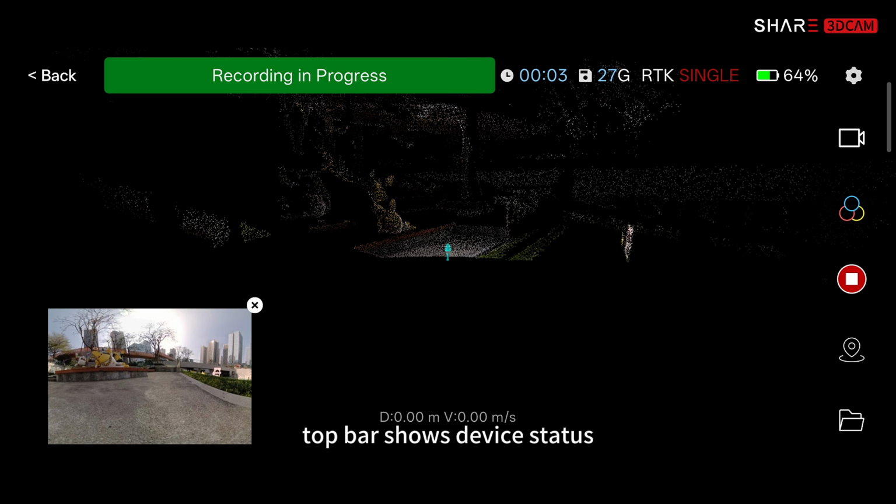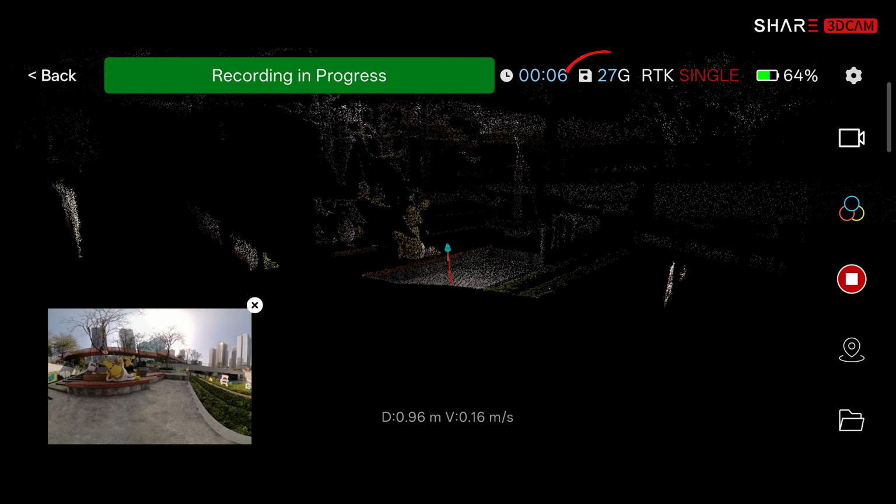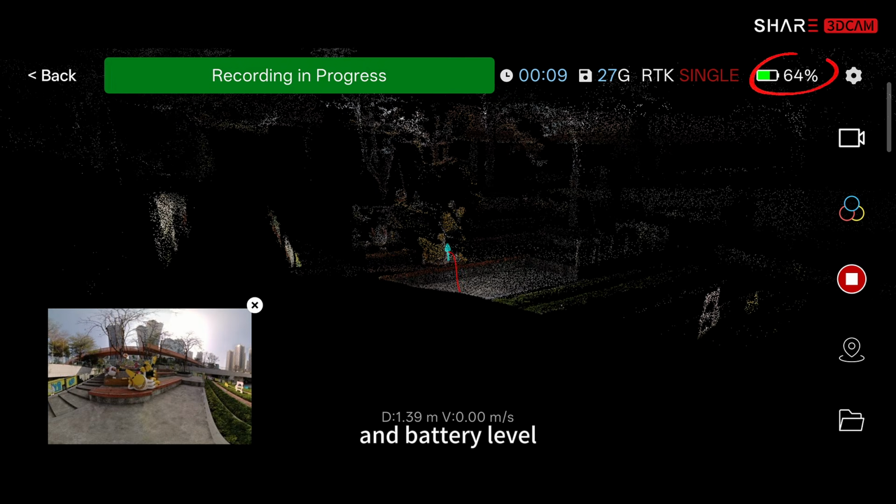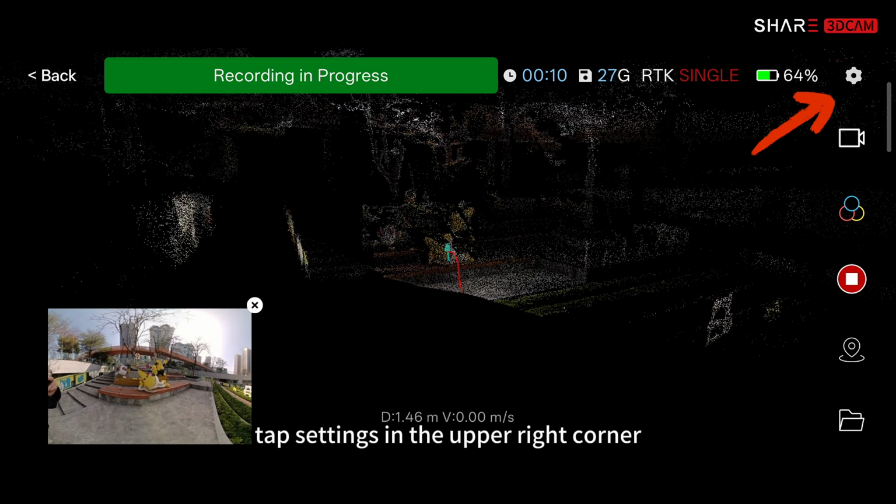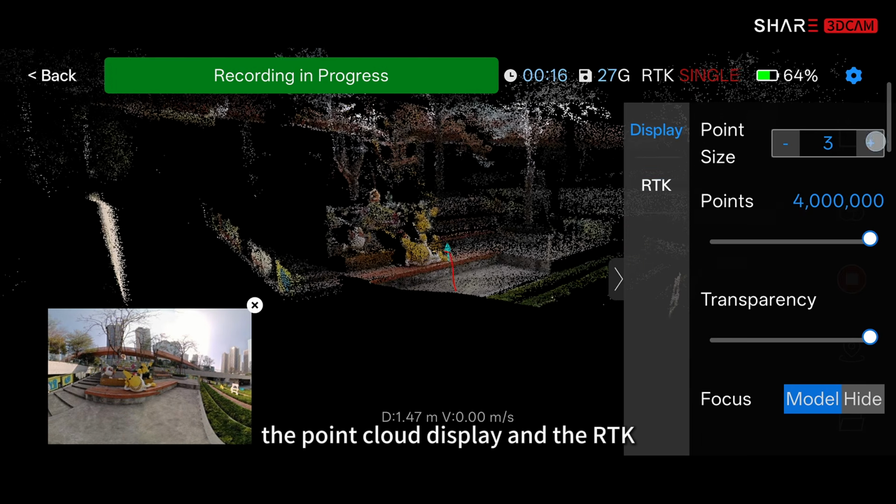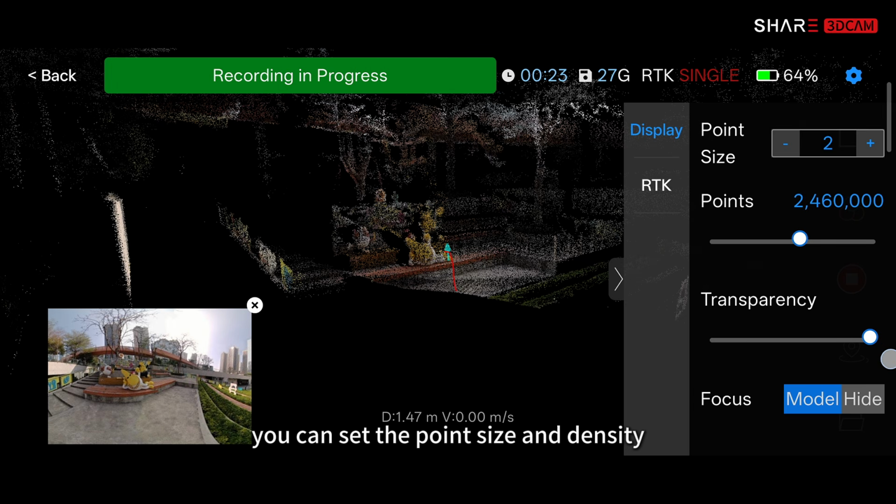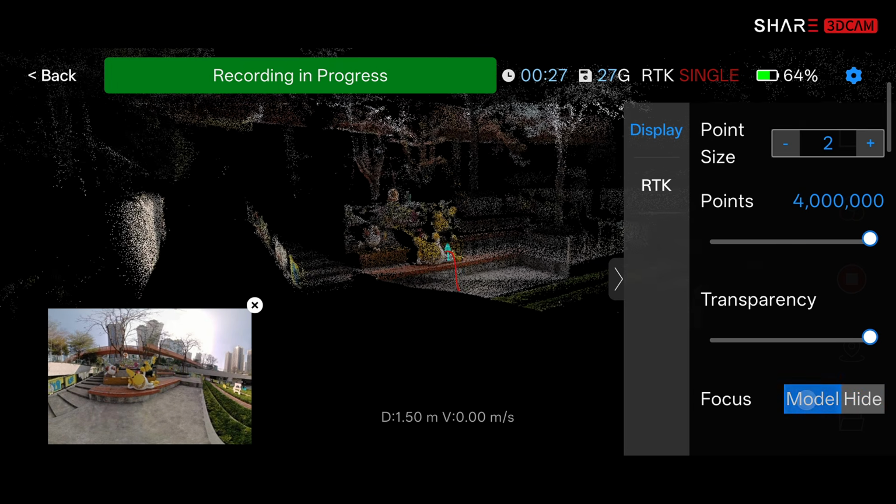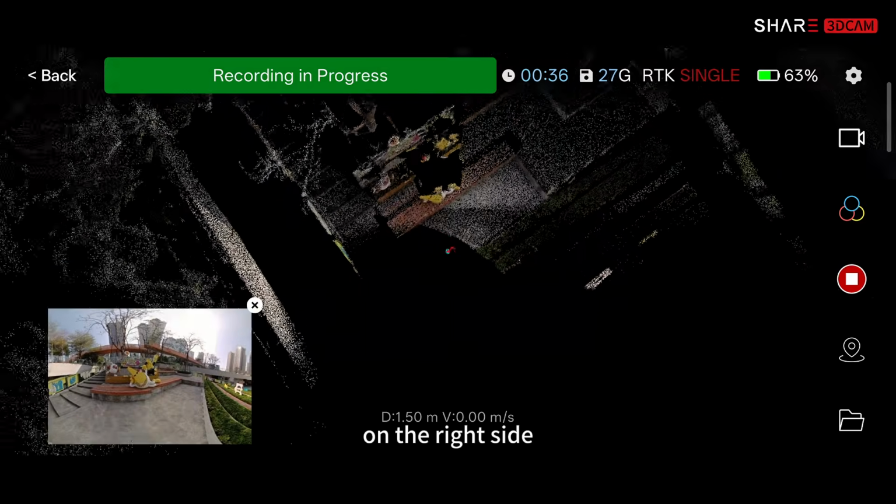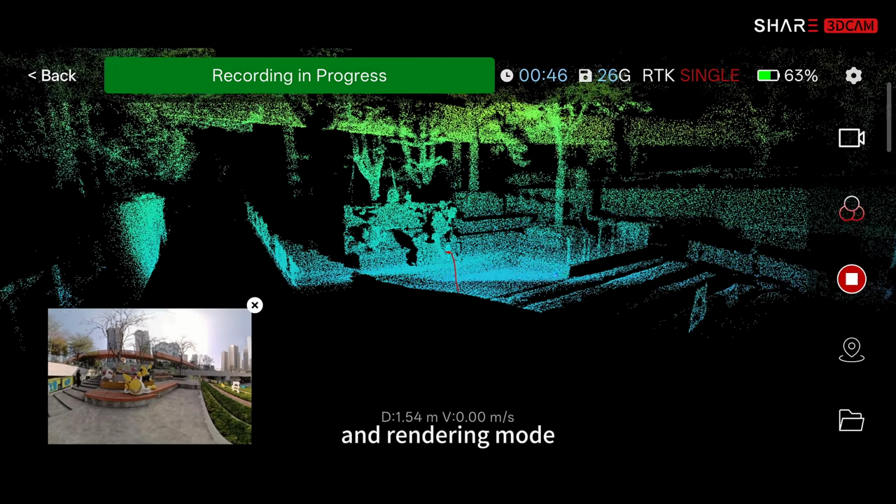Top bar shows device status, working time, storage, RTK status, and battery level. Tap Settings in the upper right corner. You can configure the point cloud display and the RTK. You can set the point size and density, point cloud transparency and focus. On the right side, you can also adjust the view mode and rendering mode.